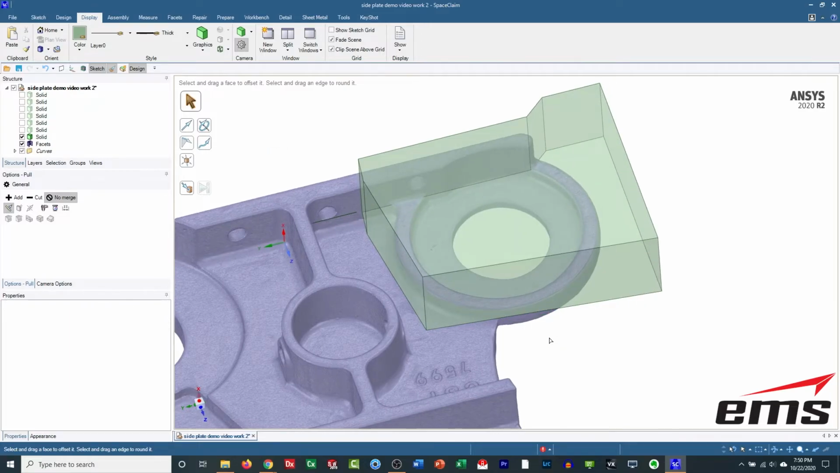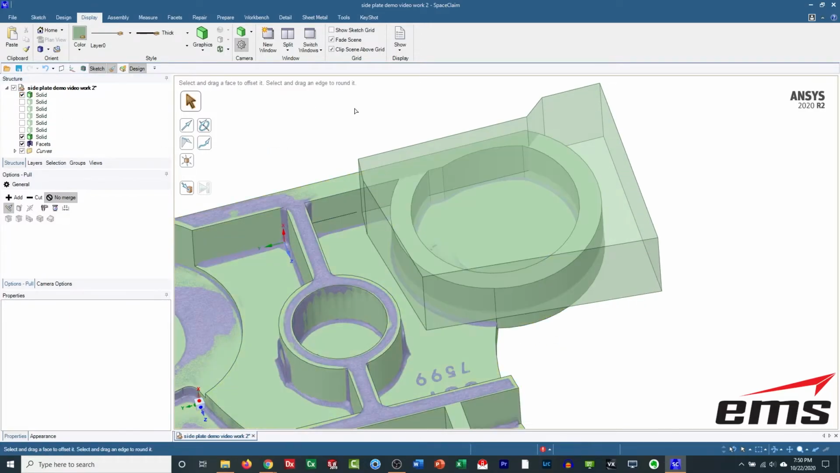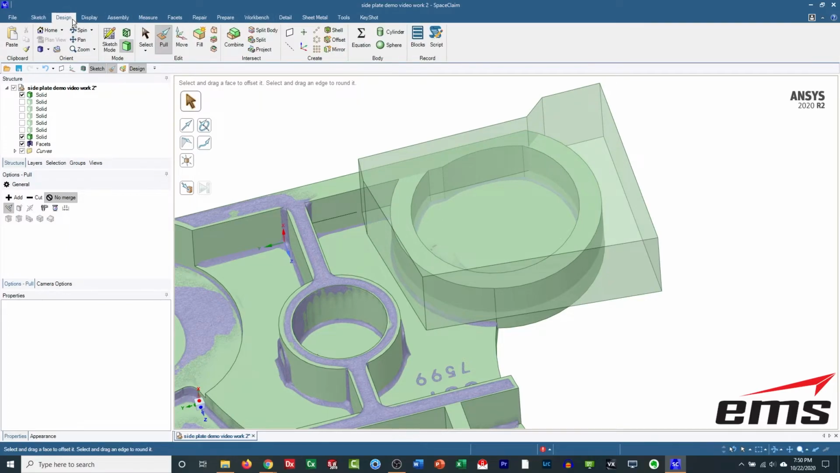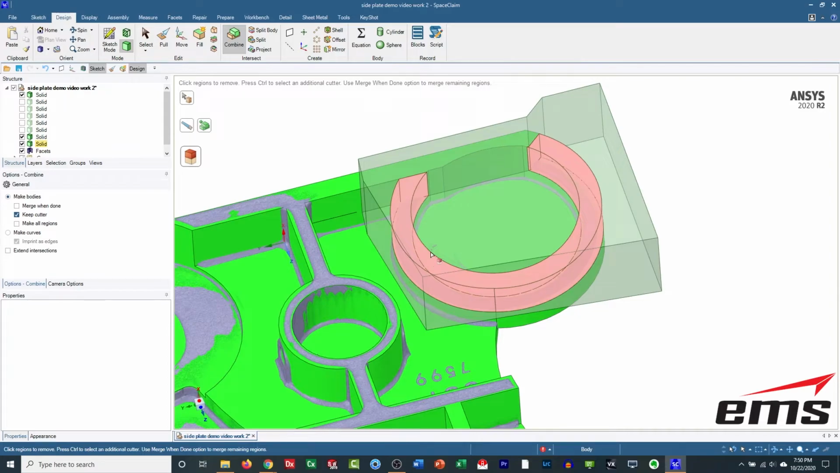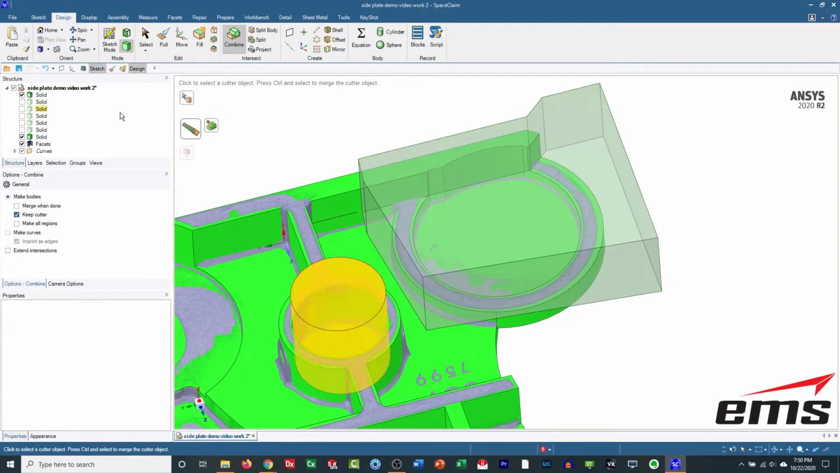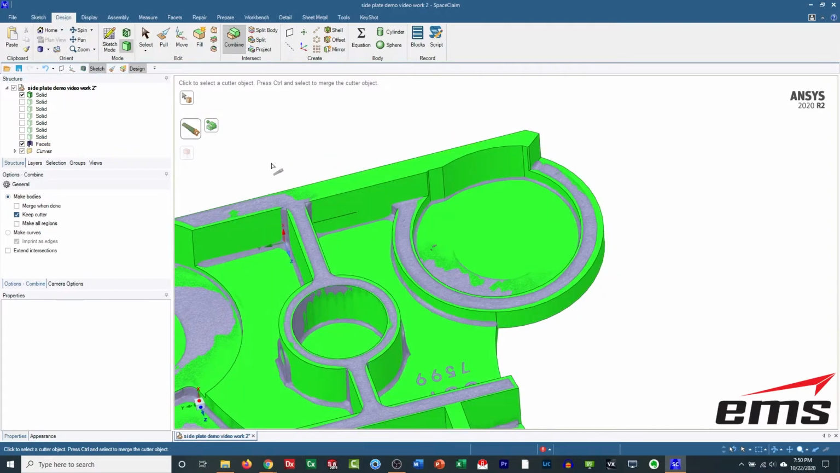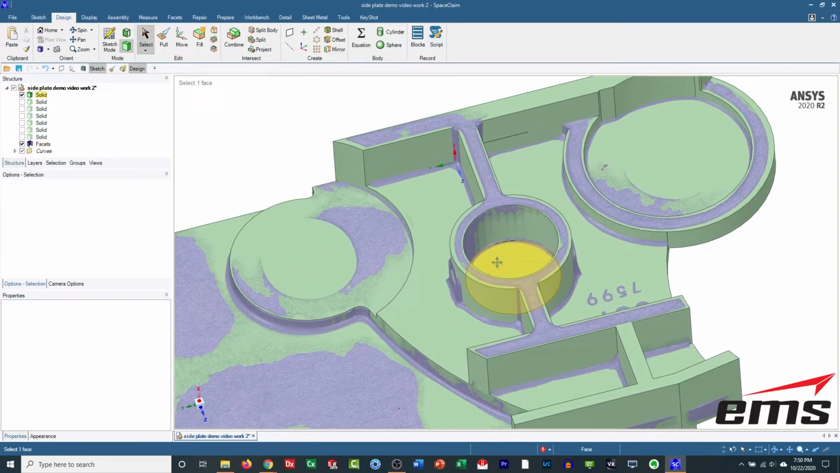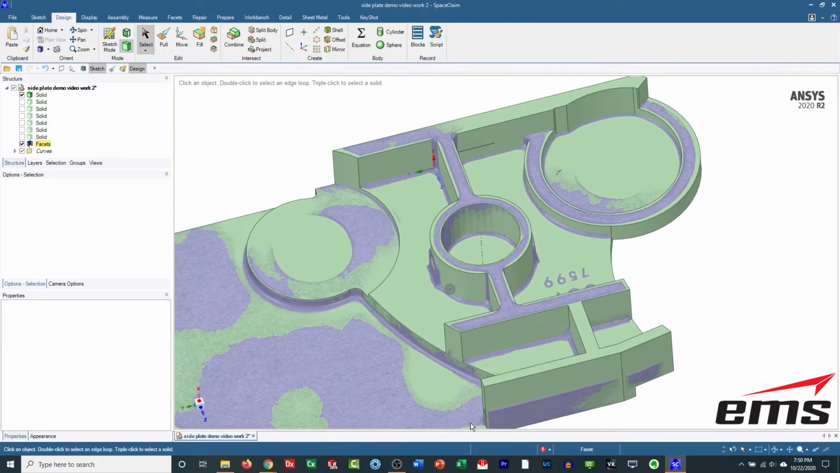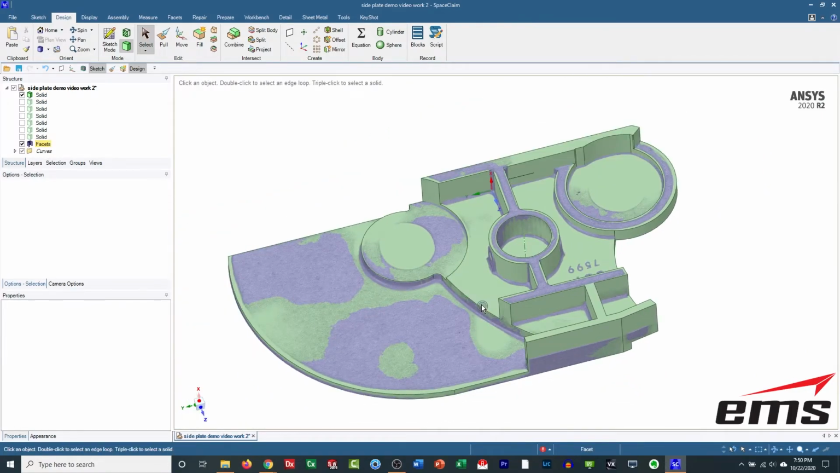So there we go. We've got our block where we need it. And once again, we'll do our combine command. This one, we're going to cut with this one. And we want to get rid of that piece there.